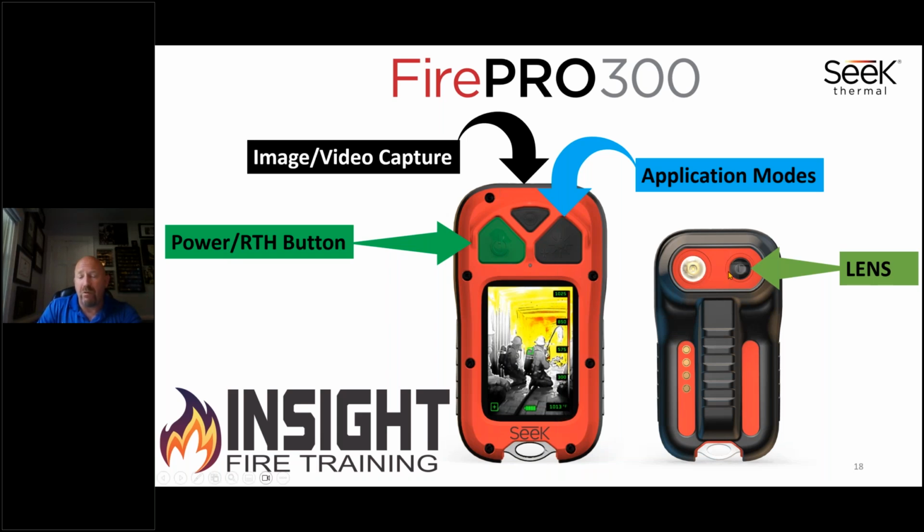Front has the lens, which we recommend you wipe every time you pick it up. And if your face piece fogs up, please wipe the lens, because if this lens fogs up, you will not see anything on any camera. The image will degrade, diminish. Many firefighters have claimed it's whited out. New cameras don't white out due to heat. They go red due to heat, and they oversaturate, and they have a triangle in the top center that tells you the inside's overheating. This one, you will see a white screen if you get moisture, particulate, debris on it.